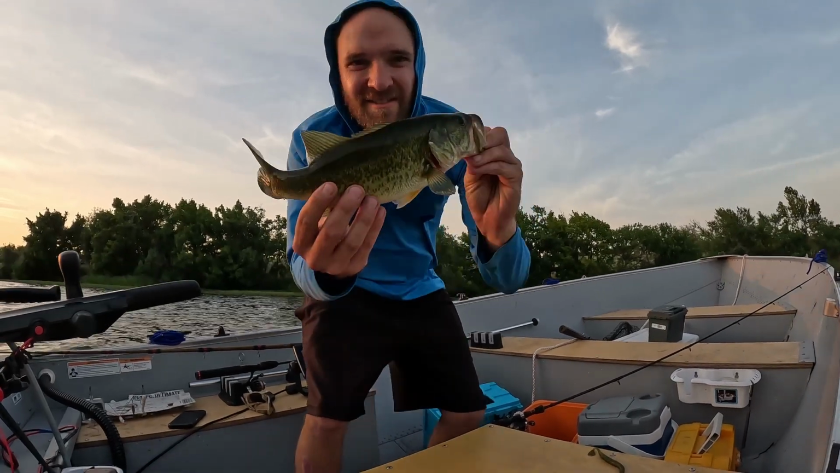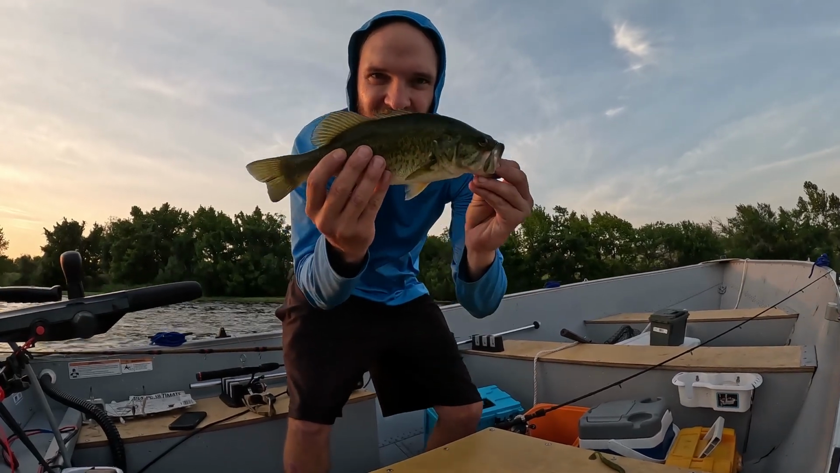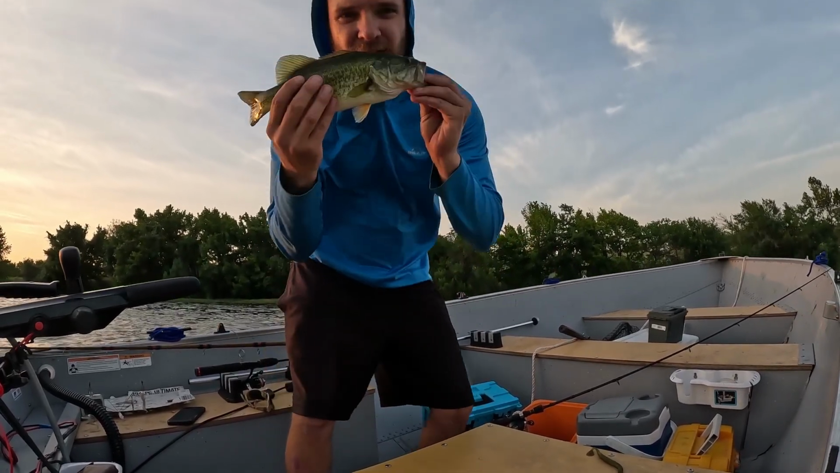That's a good fish right there. You can use anything, any kind of fish finder can catch you fish like this. You don't have to spend $500.